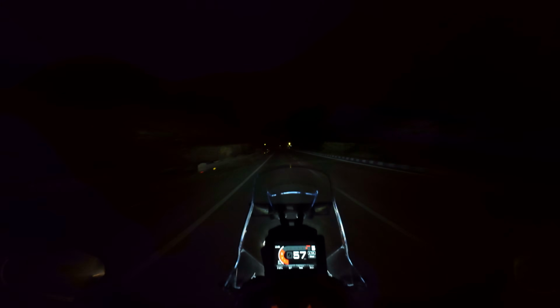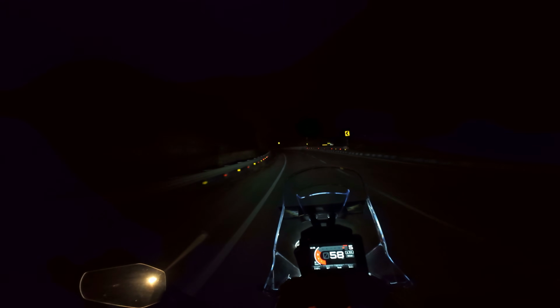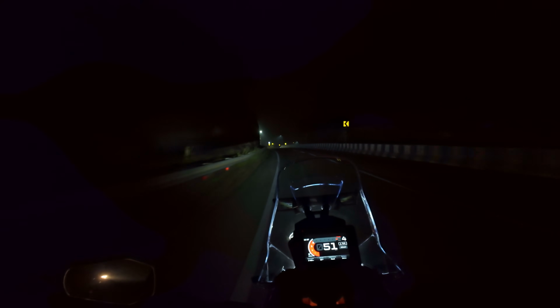Looks like some mountains coming. So till now the ride is pretty good. I'm not feeling that cold. Not that cold. I'm wearing winter liners for the jacket and the riding pants as well. And the tall boots also do help.